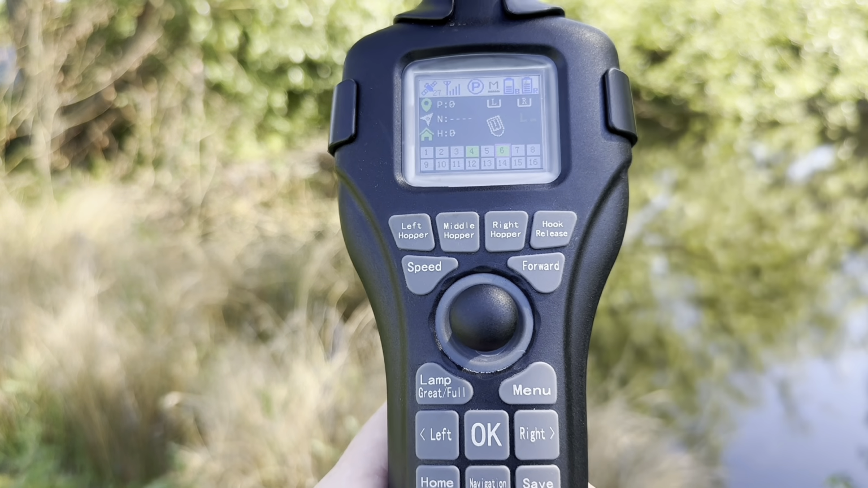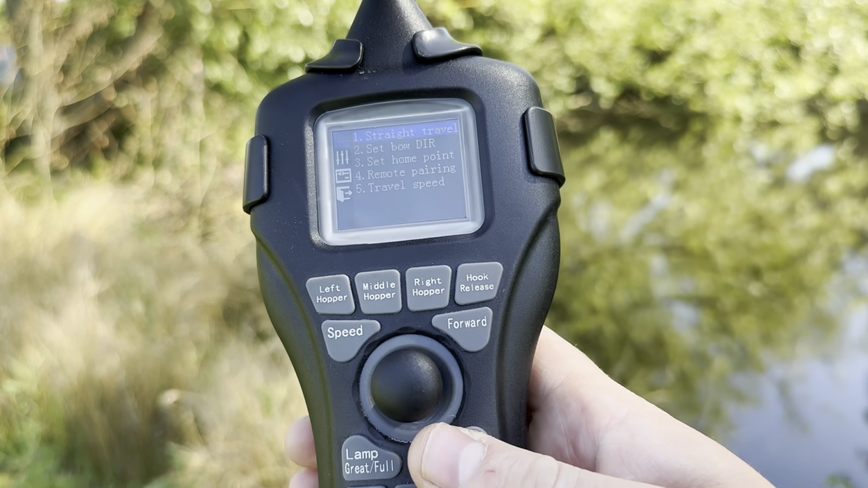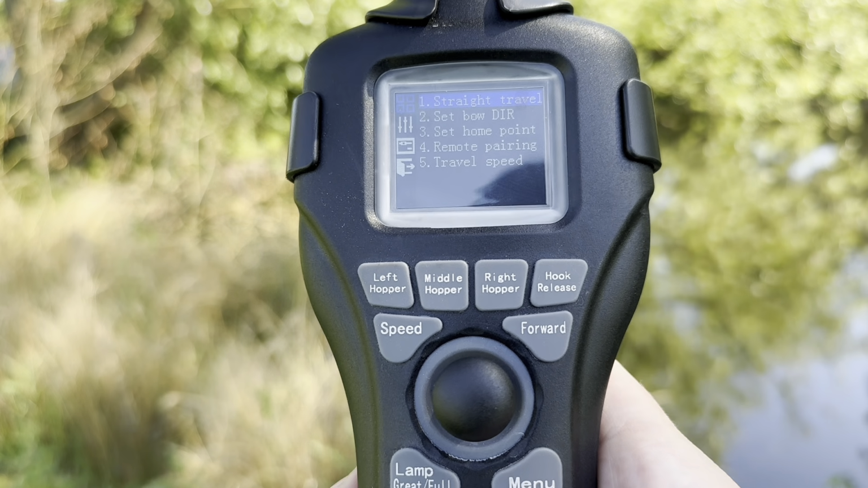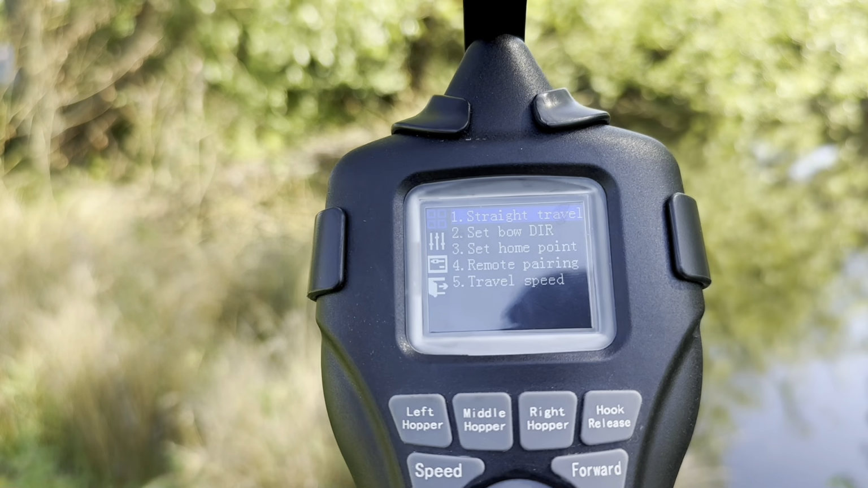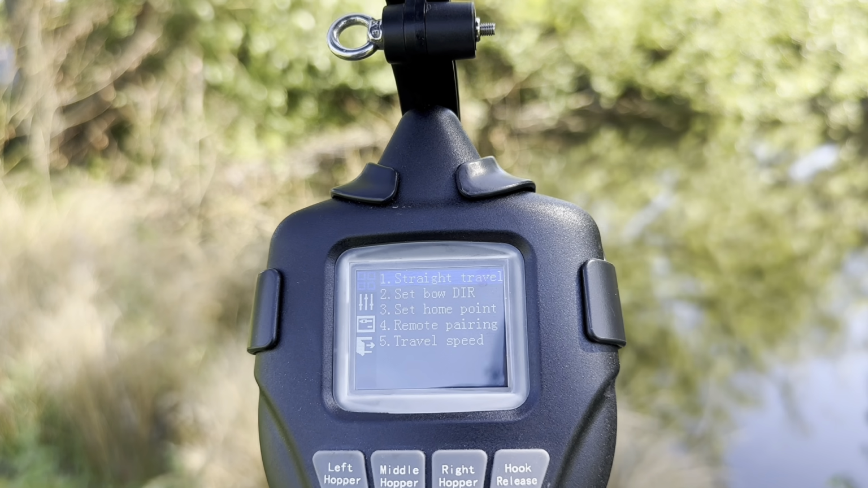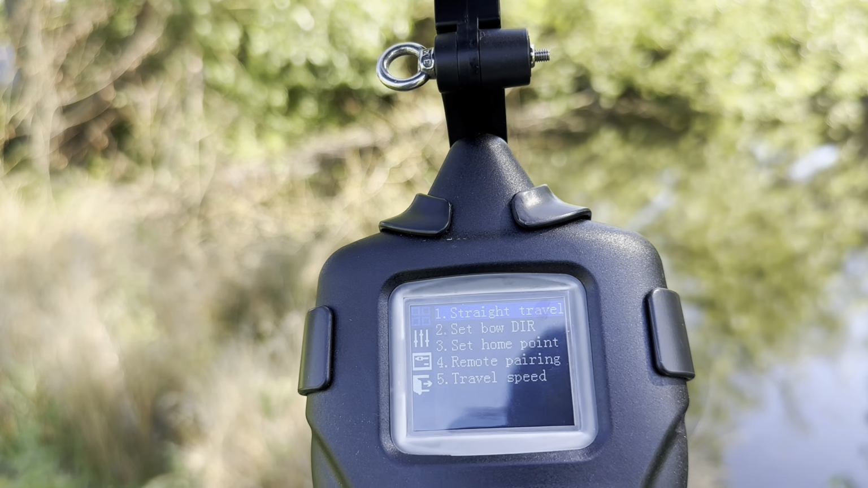So I think now what we'll do is we'll go into the menu and we'll go through a couple of things and a couple of recommended settings as well, and essentially what each thing means. There's going to be a lot of things on here that you do not need to pay any attention to, and I will advise which ones you do and which ones you don't.